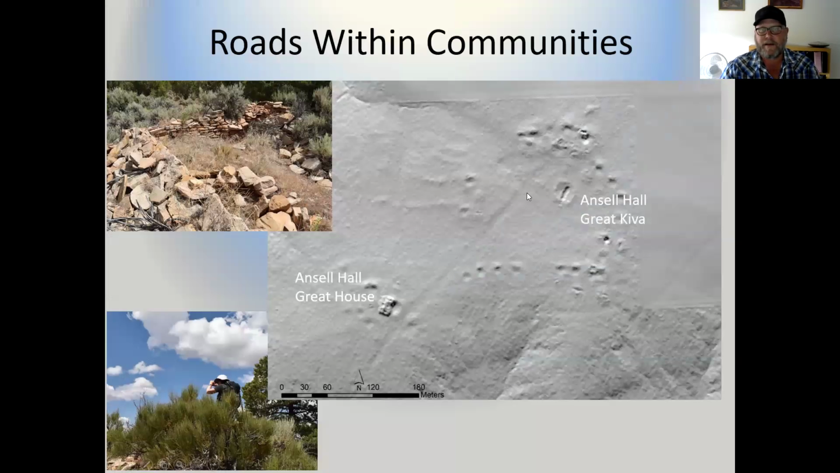Our old friend Ansel Hall, I won't beat this one to death, but definitely roads within communities. They're not always straight like this one that runs from the Great House up by the Great Kiva. Some of them are circular roads that actually connect different important buildings within the community, things like a Great House and a Great Kiva, more like the ones that we saw at Brewer Mesa top.